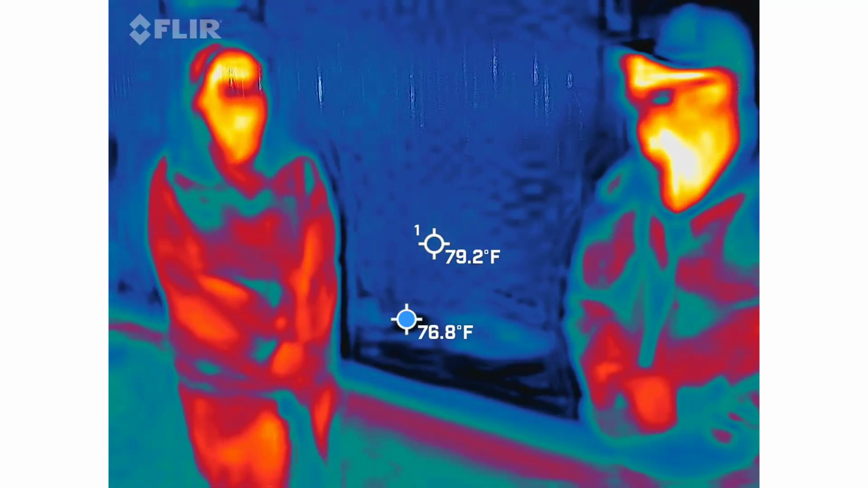Danielle, your camera. Yep. So yours is going to be super easy because we're not using the lasers tonight because we don't have the full group. So basically you're just going to be a camera person. And I will kind of give you the cues.